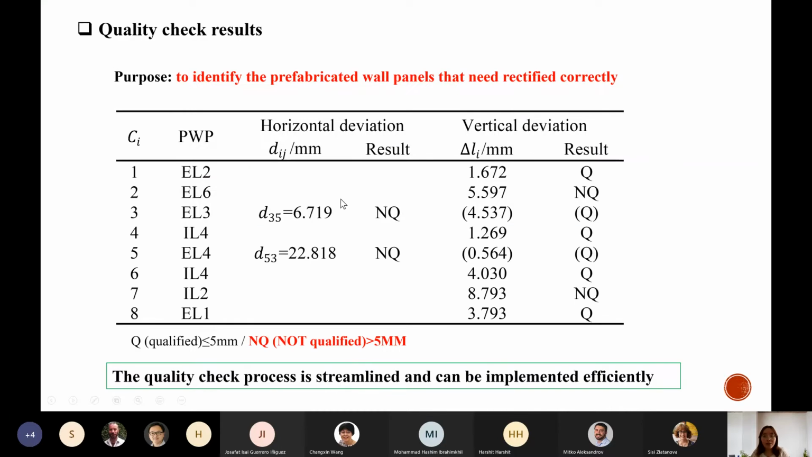Based on the horizontal deviation computation and the vertical deviation computation process, we can get the horizontal deviations of each wall panel and also the vertical deviations of each panel.